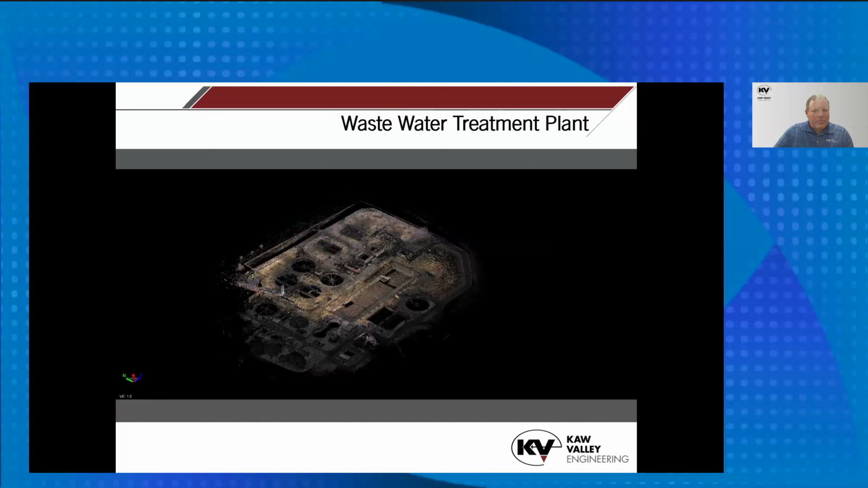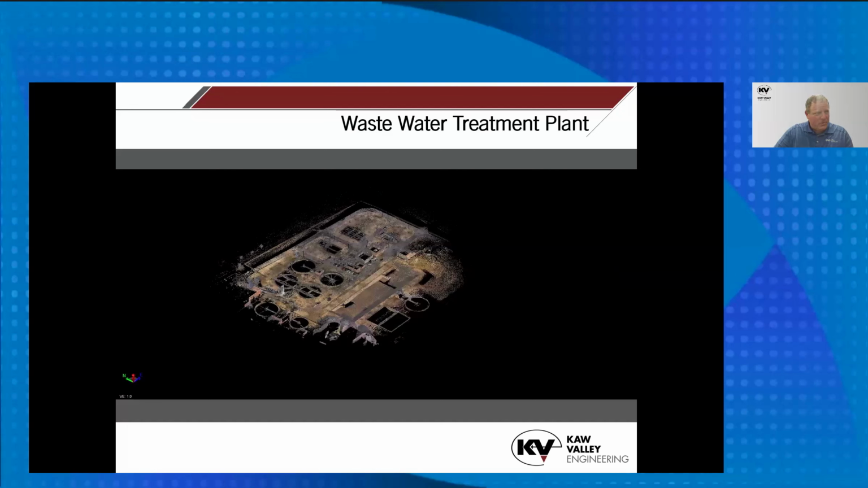I believe this is my last one, and this is a wastewater treatment plant. And again, it's one where we used terrestrial scanning and the handheld scanner. The colorized portion of this is what we did traditionally, and the grayscaled is the handheld scanner. And one thing that was nice on this was, again, this is just the terrestrial.